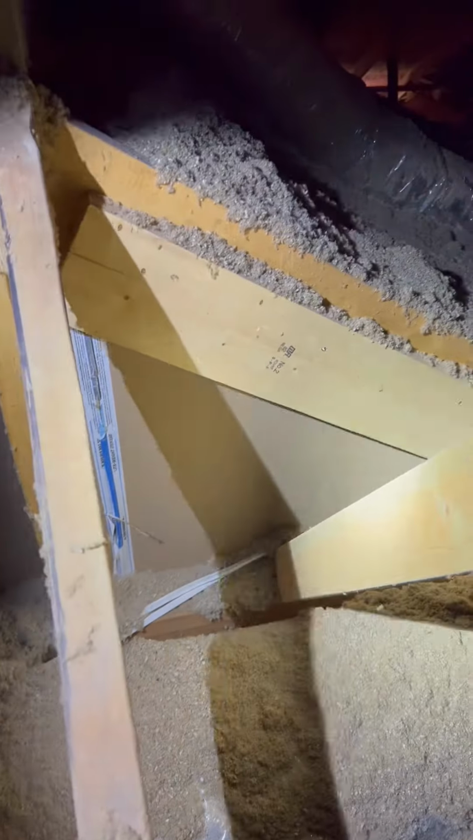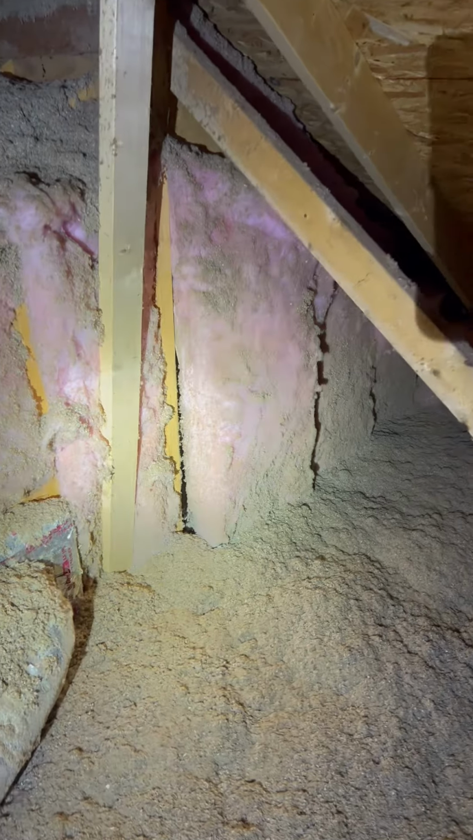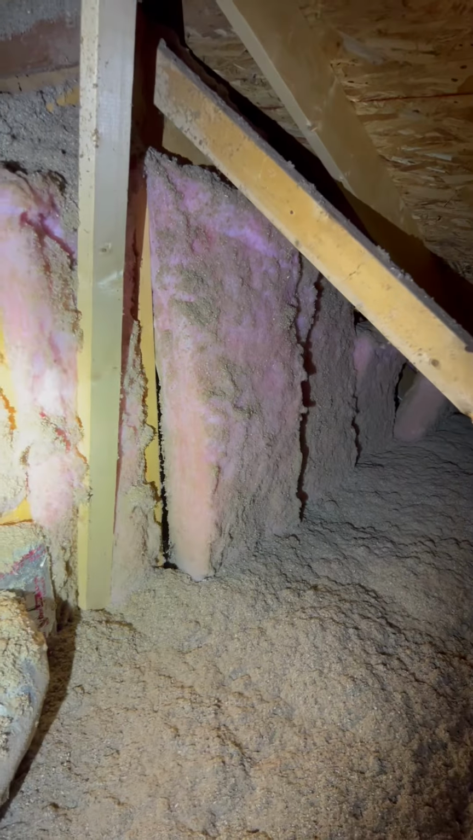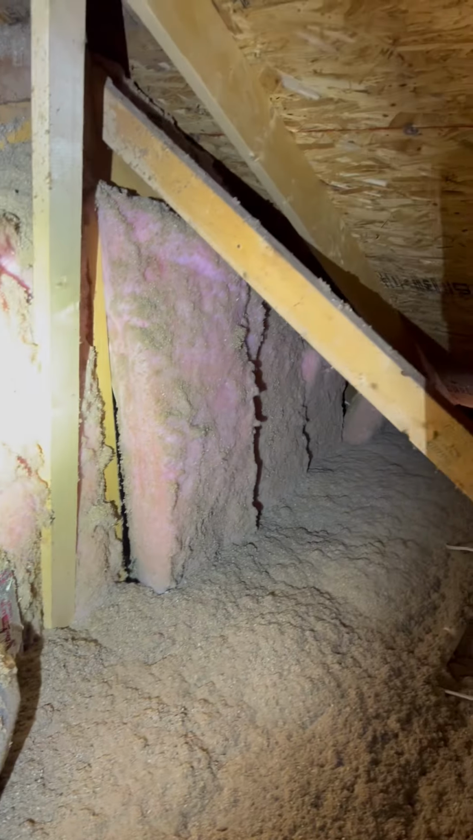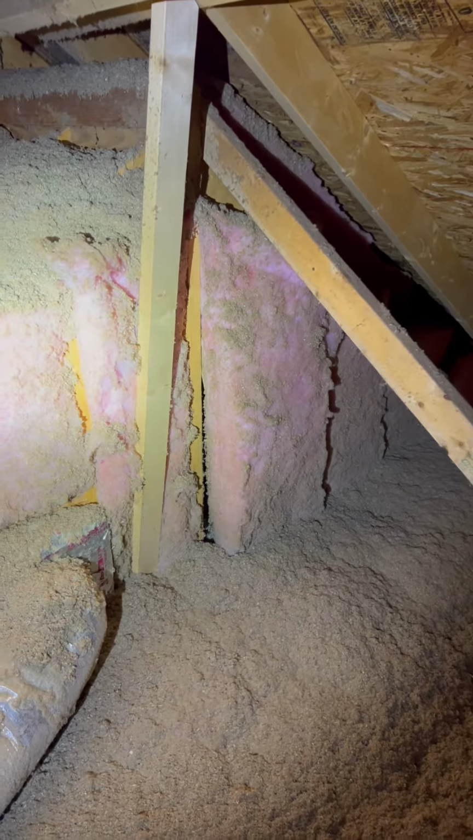And kind of all the way across through there, right? So that's going to allow, and look, you can see here that they never put insulation in this particular spot. Never was installed.